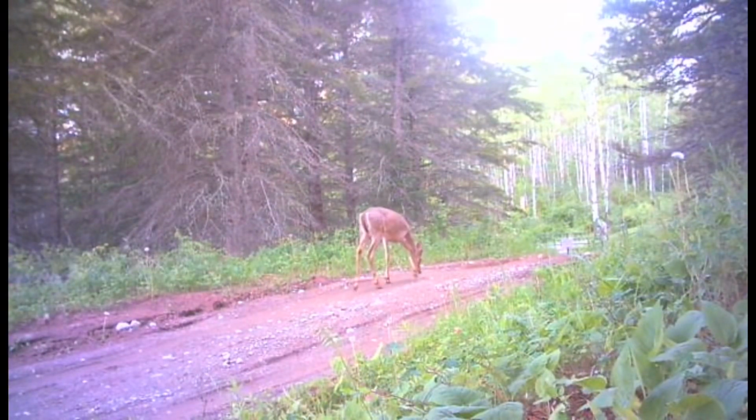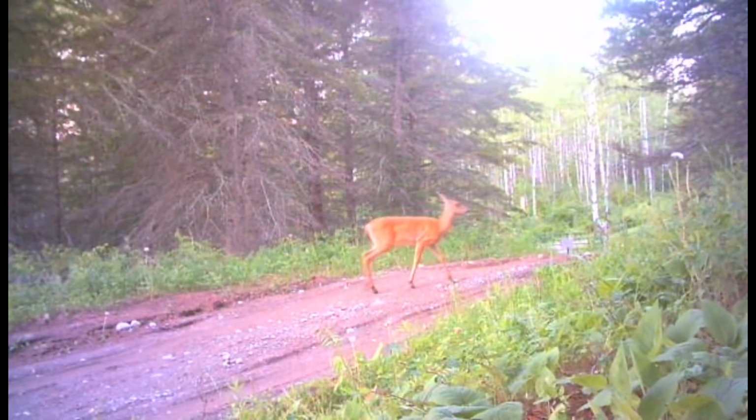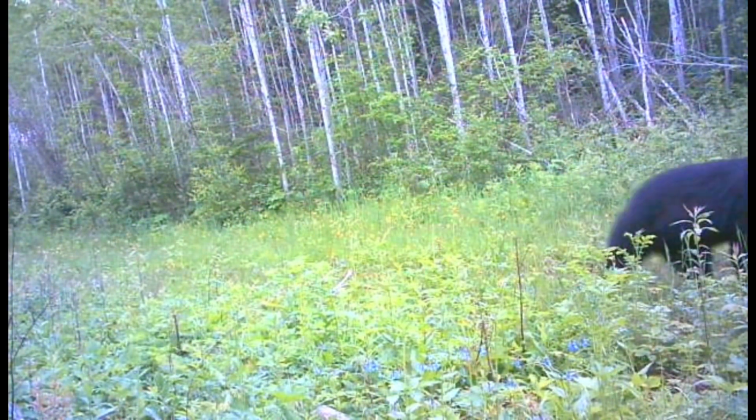If you are new to the channel, we are going to be building our farm here. That is our future goal. We are going to be making it an off-grid farm. But for right now, we are just admiring the nature that is coming in and out of the property. We have 126 acres. And we are going to make our dreams here. At least a very good retirement.